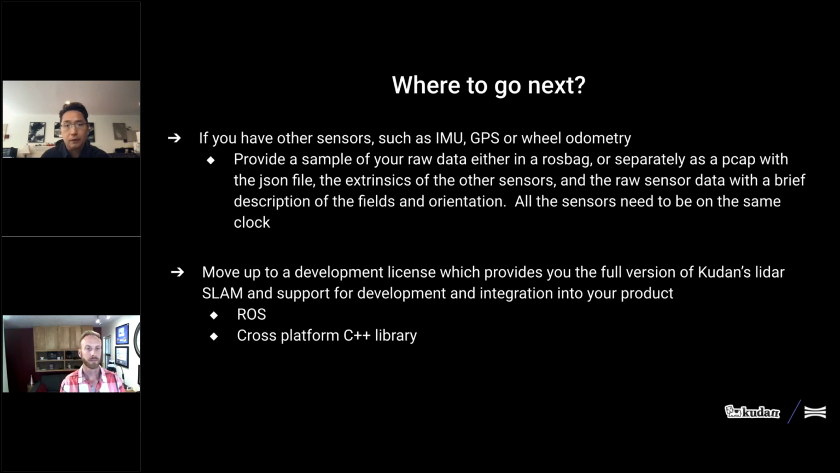I think you can get a lot out of seeing how well it works just with a LiDAR. And if you need to bring that up a notch, then we can look at additional sensors that we can pull in.